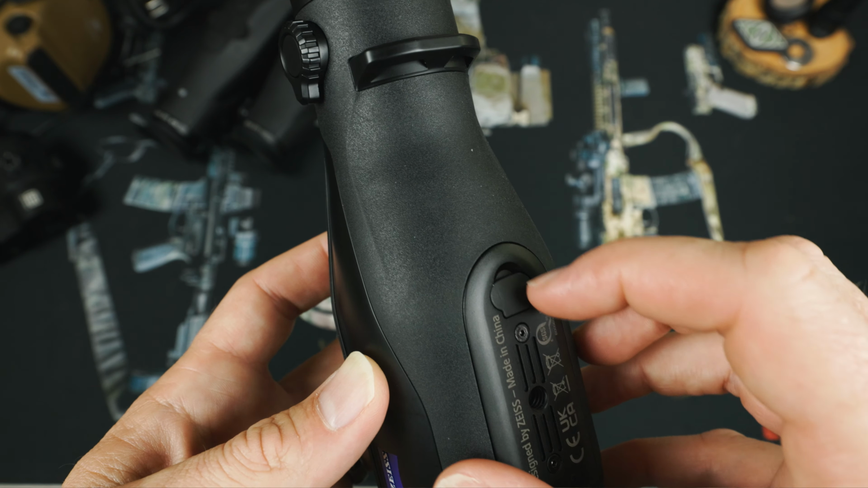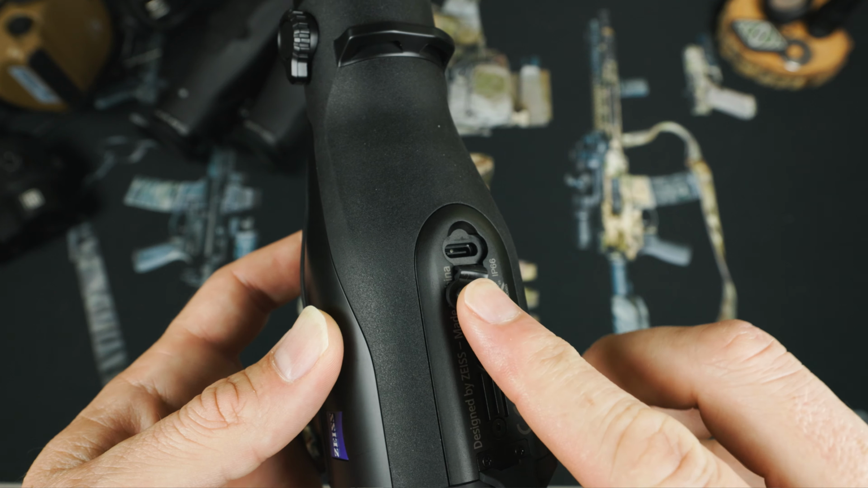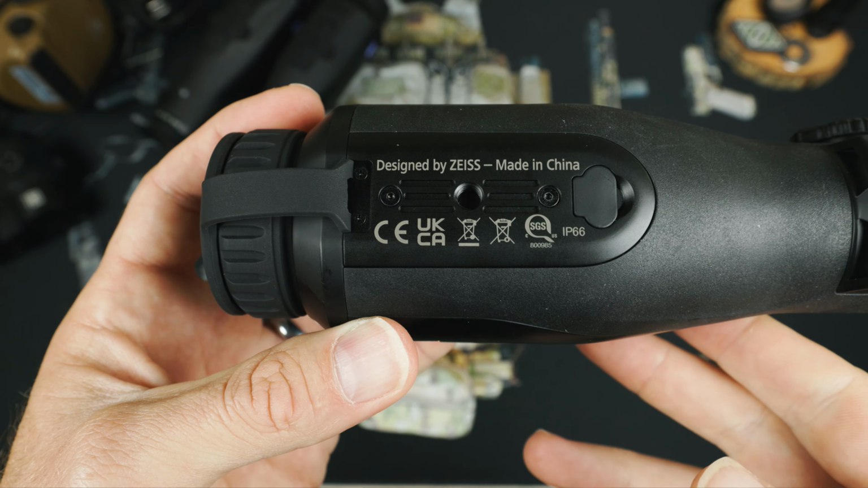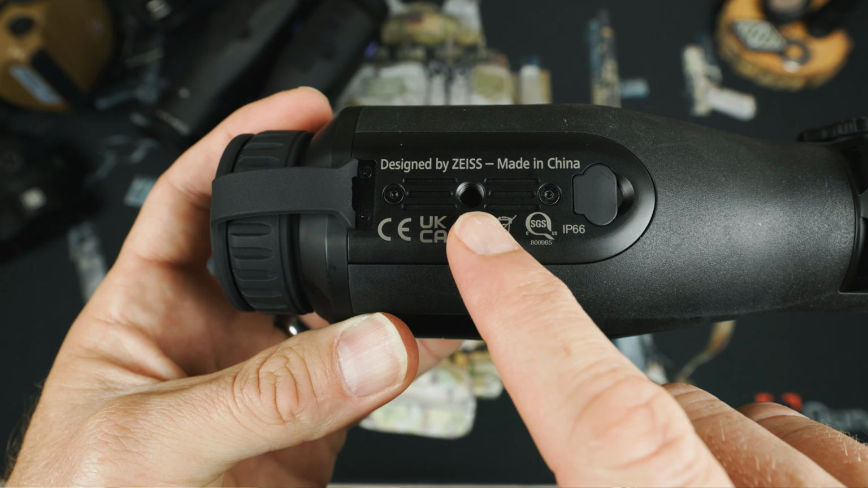Continuing down to the rear of the device, we see our USB-C connection. This is used to charge the device and to access the internal memory. We also see a personal favorite with the included tripod mount. And I think you're going to see from all my shaky footage just how useful this would be. You could set it up on a tripod and have some really high-end quality footage, if you're doing recon, or even have it set up remotely and then access it from your phone. I'll tell you what, that would be pretty sweet too.